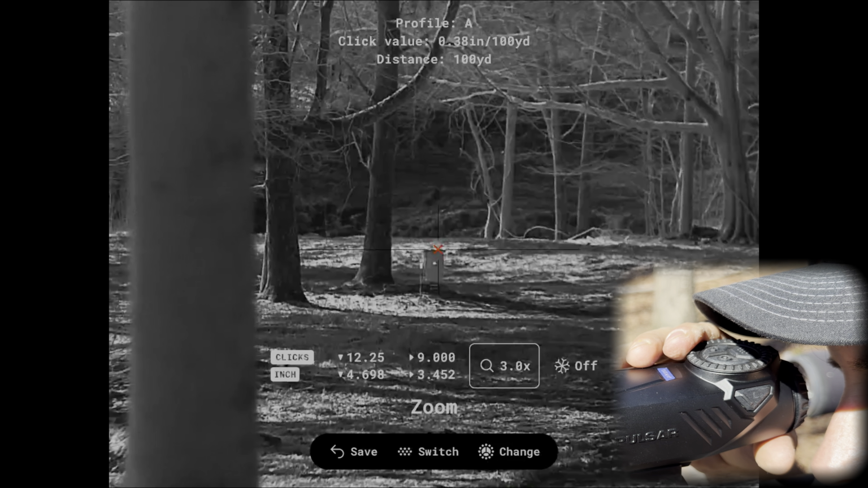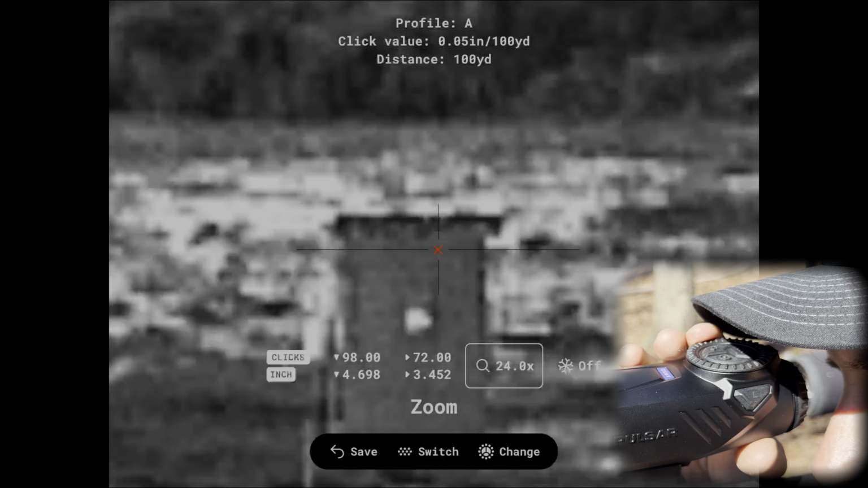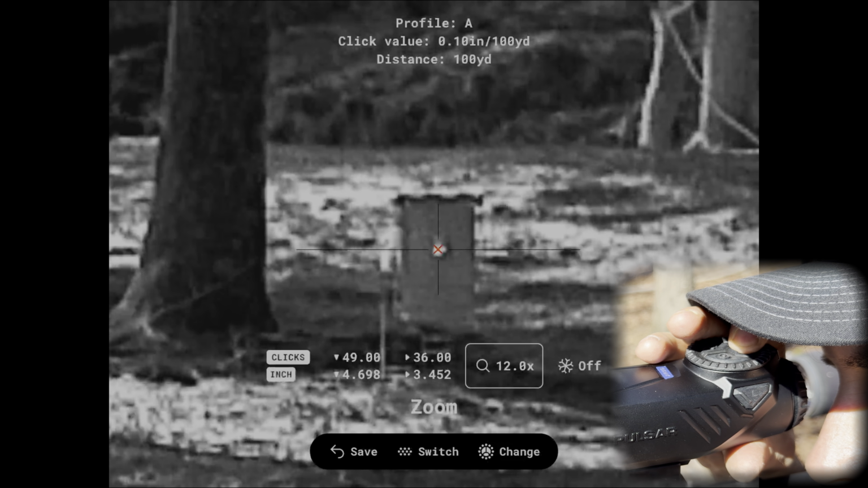I'm going to go to my zoom and then I'm going to turn this wheel to the right. It's going to take me to 24. I'm going to turn it one more time. It's going to bring me to 12. Alright, I'm going to click the menu.